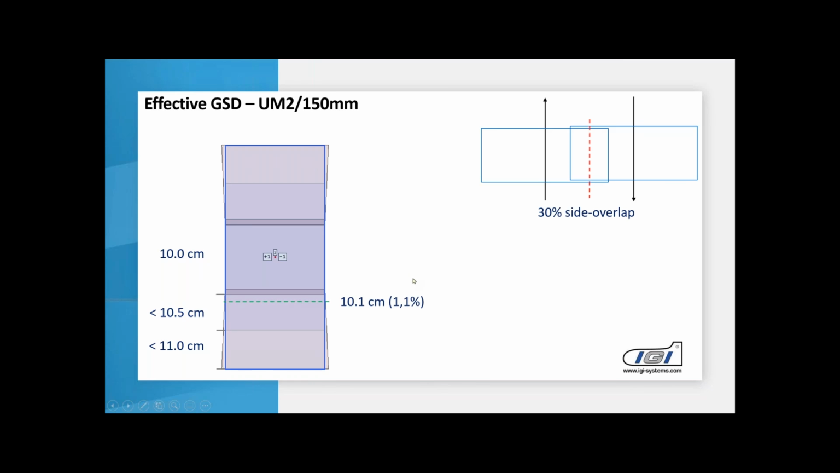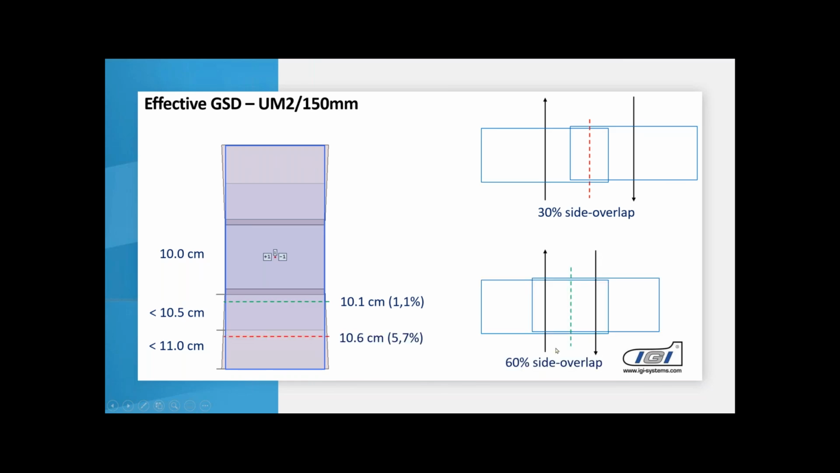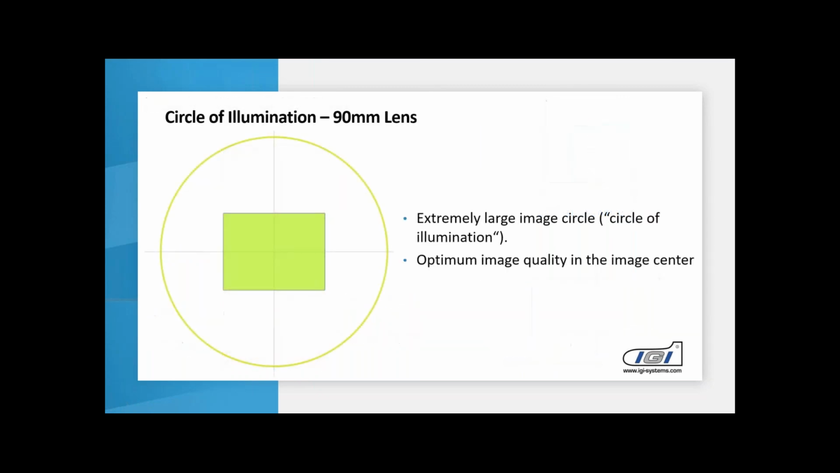So in the end, if we create orthophotos with it, for example, with a 60% side overlap, and we just use the netto model of it, this variation in the GSD on the ground is just 1%. So in the end, it's not the, let's say, 10 centimeter that was planned, it's 10.1 centimeter. But doing this, we avoid all the problems that other sensors have if they shift the sensor area into the corners of the lens, of the lens circle of illumination.